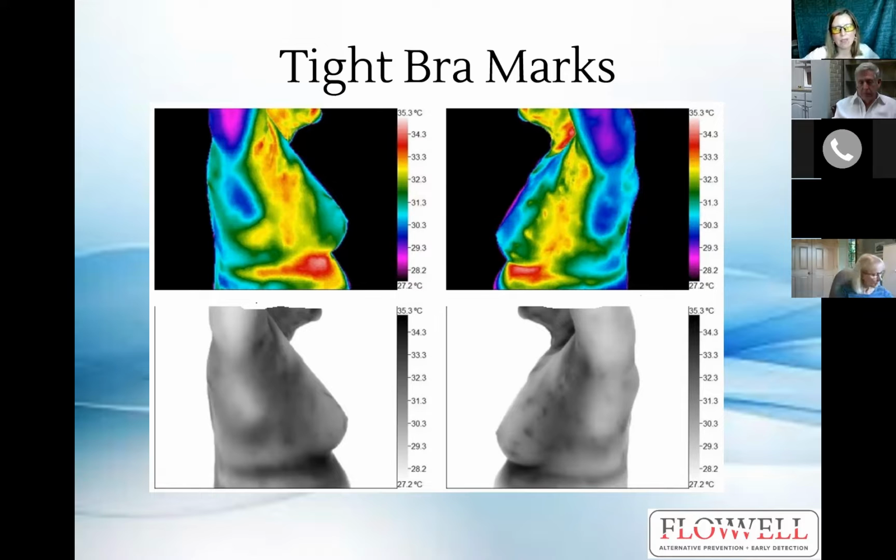And I first learned about that several years ago, when I read a book called Dress to Kill. And it talks about in societies where women wear bras, breast cancer is very prevalent. And in societies where they don't wear bras, there's like 0 breast cancer. And of course, seeing these images all day long, every day, that really hit home for me. So I made a switch right away. I dug out my underwire, made little slits in my bras and pulled out the underwire.